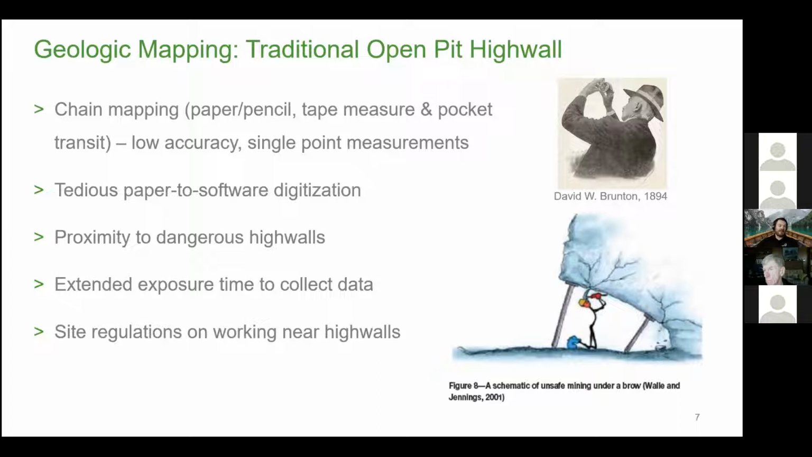So it's in a way somewhat low accuracy, and it's somewhat open for interpretation as well. It's single point measurements specific to you taking strike and dip measurements with your transit. So that's just something to keep in mind.